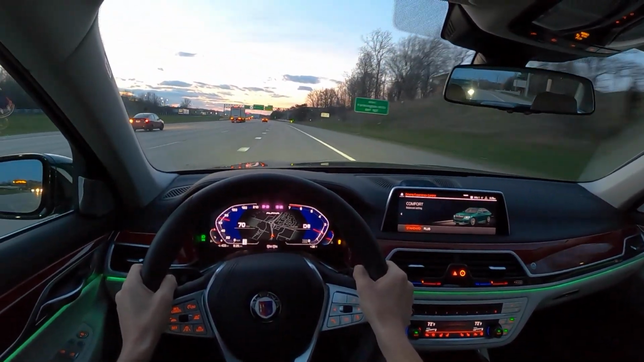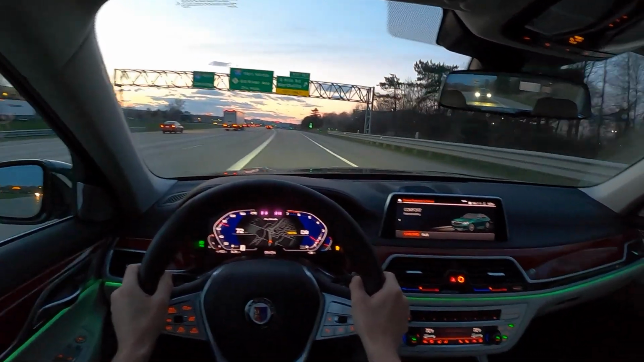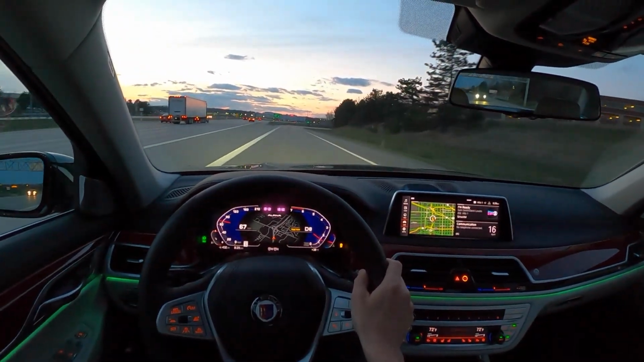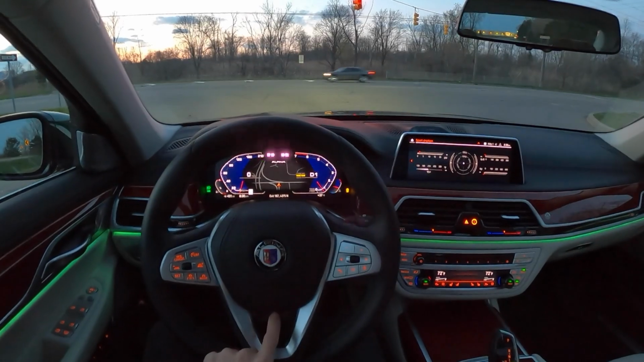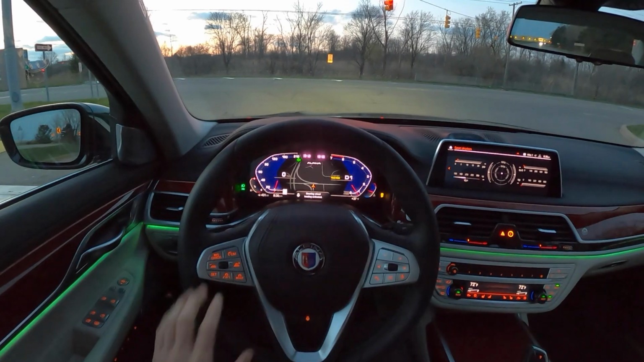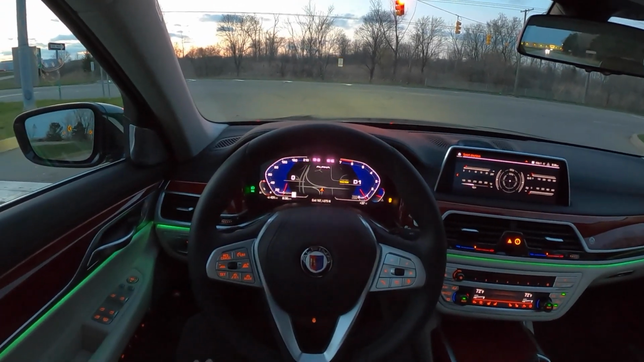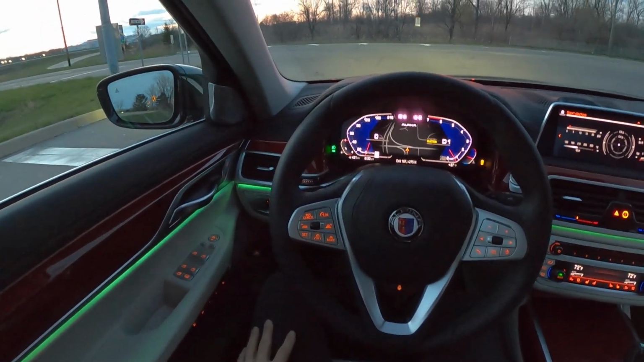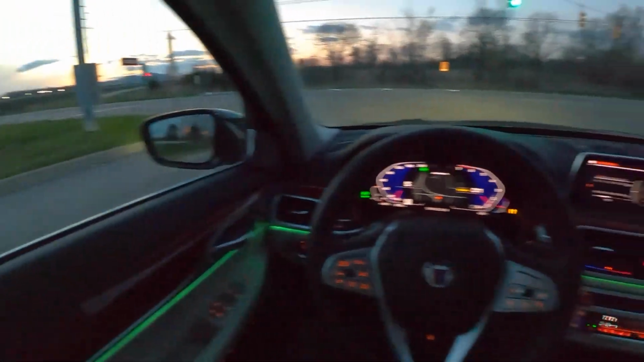Throwing it into comfort mode, it settles down pretty easily. You do get a little bit more differentiation between the drive modes in this B7 versus your standard 7 Series. Of course, all the usual controls here that you're familiar with. Heated steering wheel in the center. You've got your classic BMW cruise control here on the left. Lots of seat heating and memory and massage settings. Very luxurious, very comfortable.